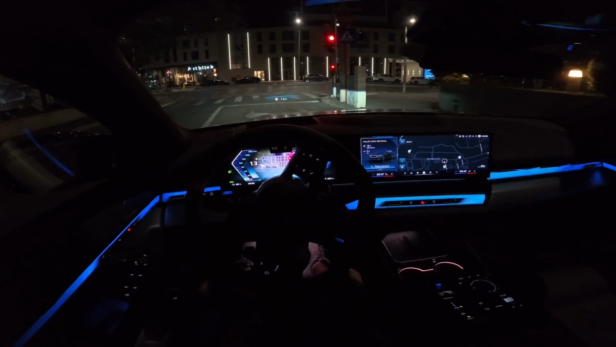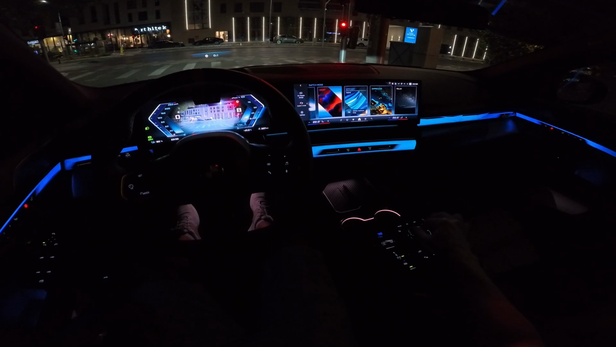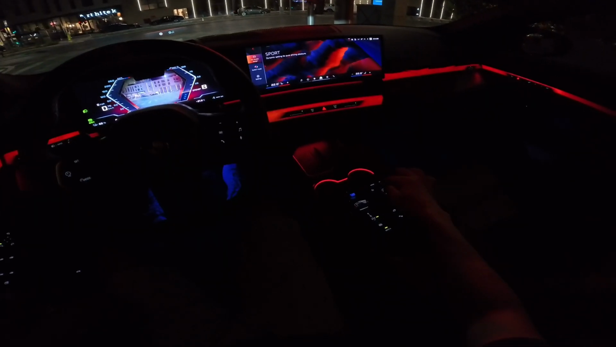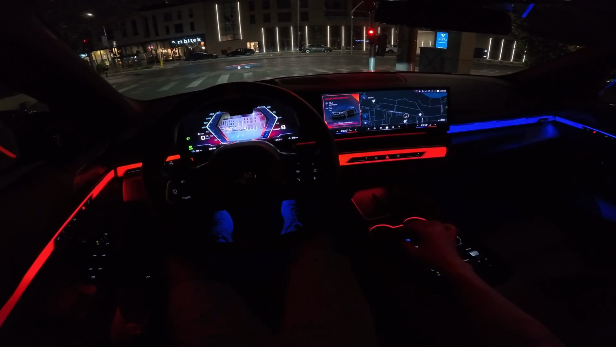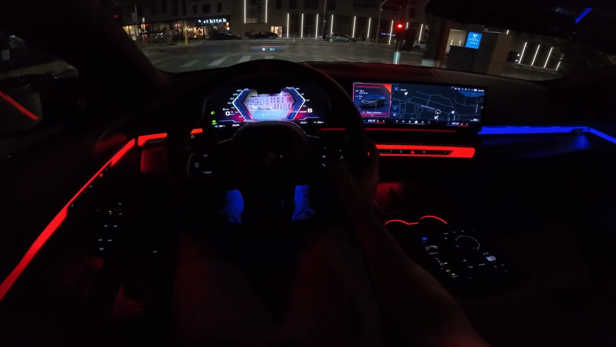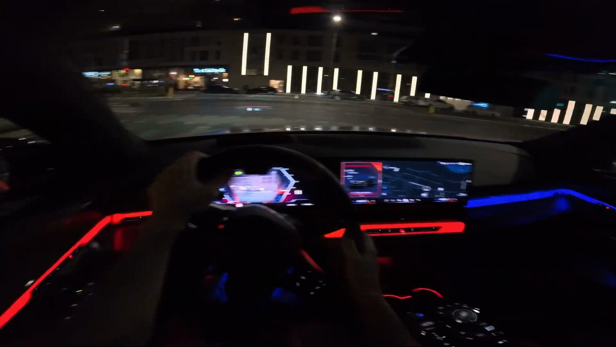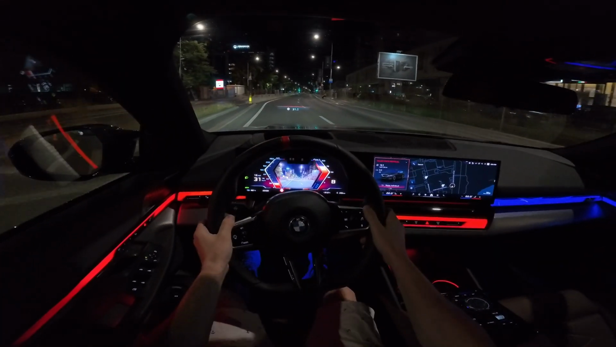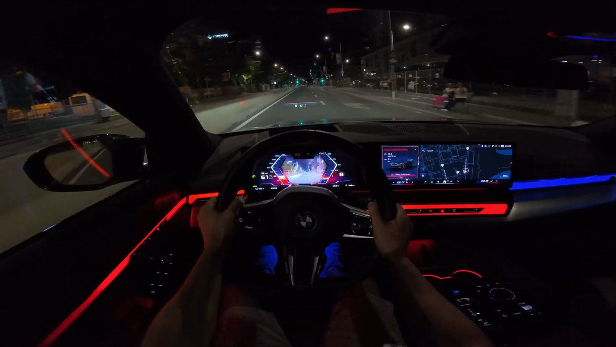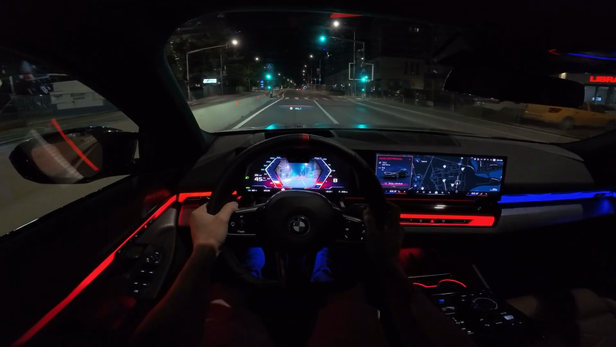And it's silent. It's pleasant to drive it, of course, until you put it in sport mode. And then you have also a little bit of pleasant sound. 18.4 kilowatt hours, so I have a better consumption than they estimate. You can see when you put it in sport mode, you have a nice, interesting sound when you accelerate a little bit harder. It's quite nice.